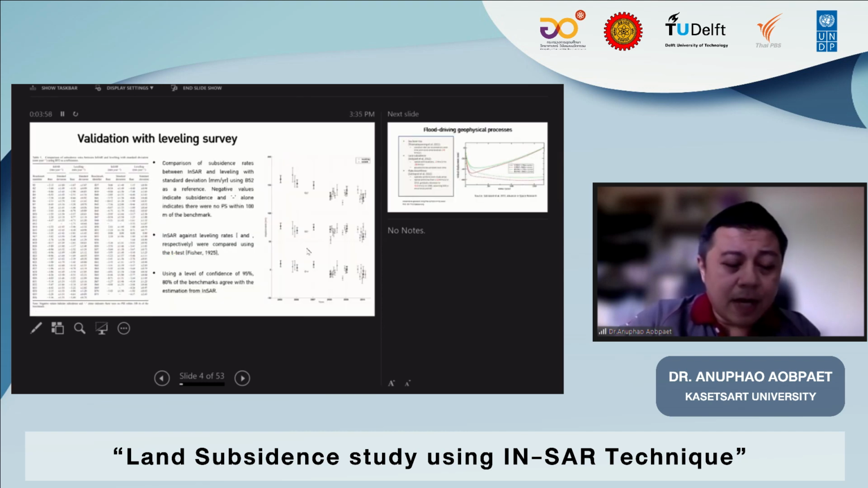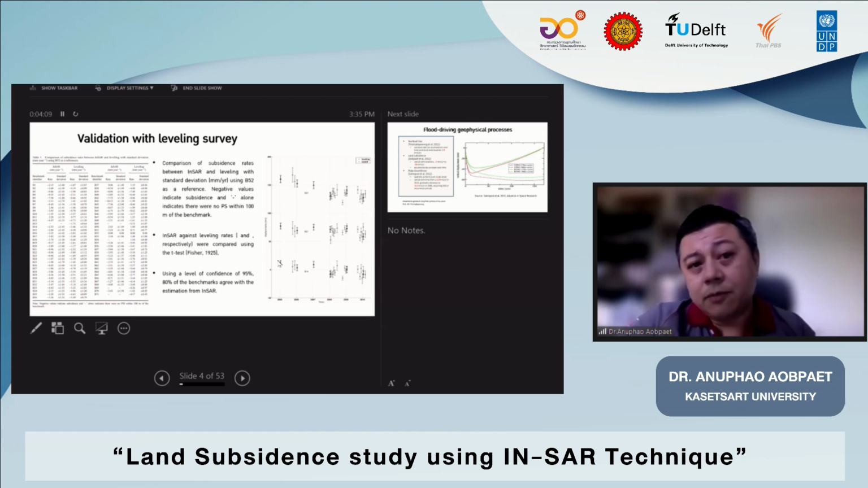At the time I made publications about using satellite interferometry in the Bangkok area, and I tried to validate the data with the leveling survey technique, which is really important. We found that 80% of the InSAR agreed with the leveling data.